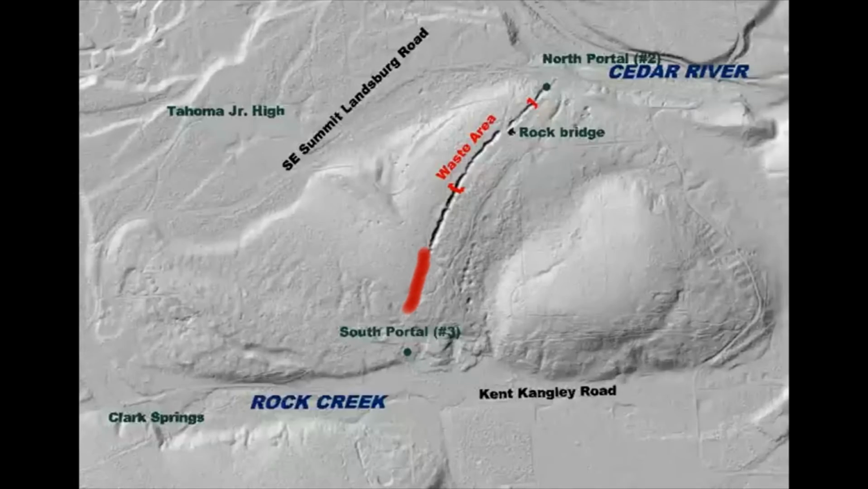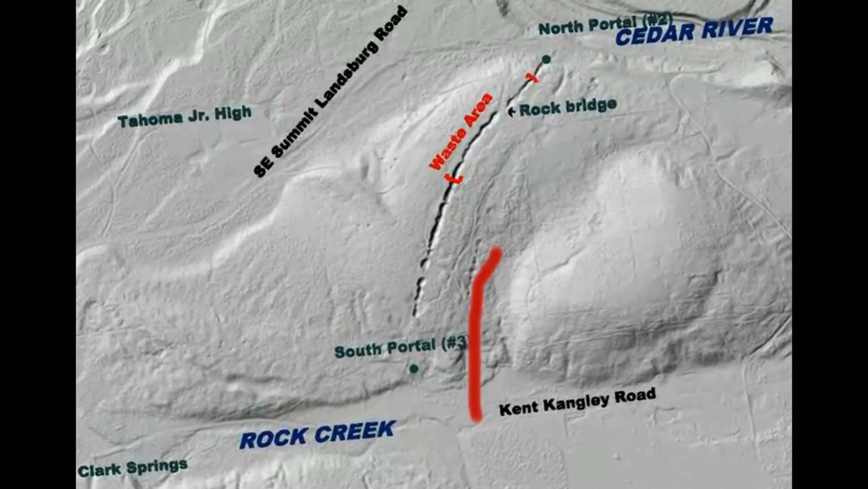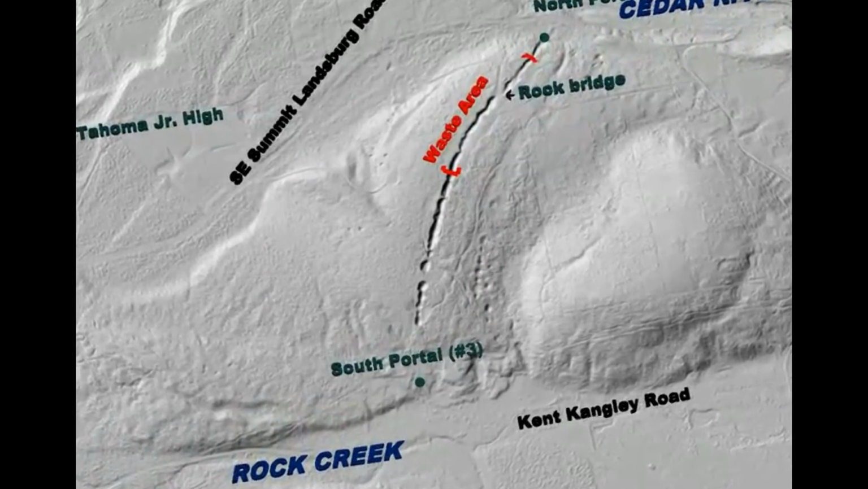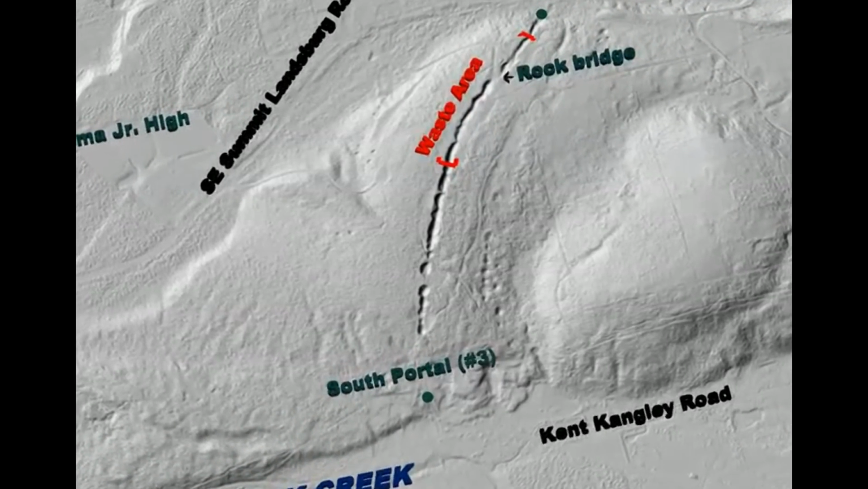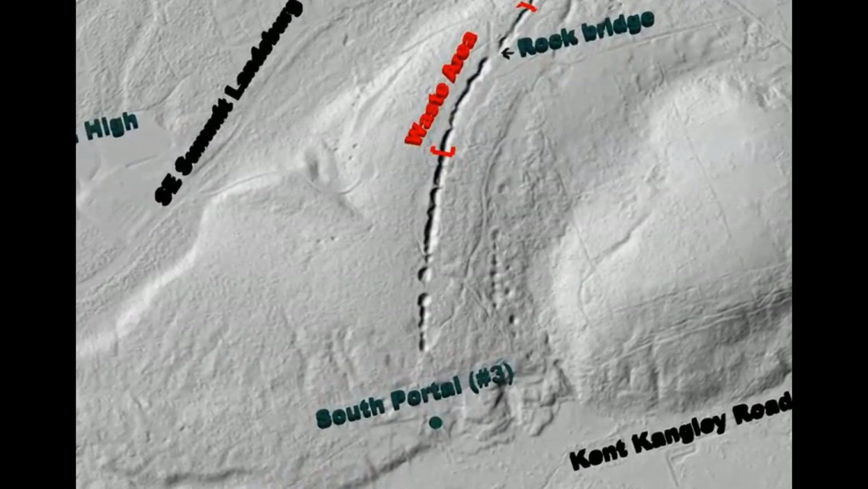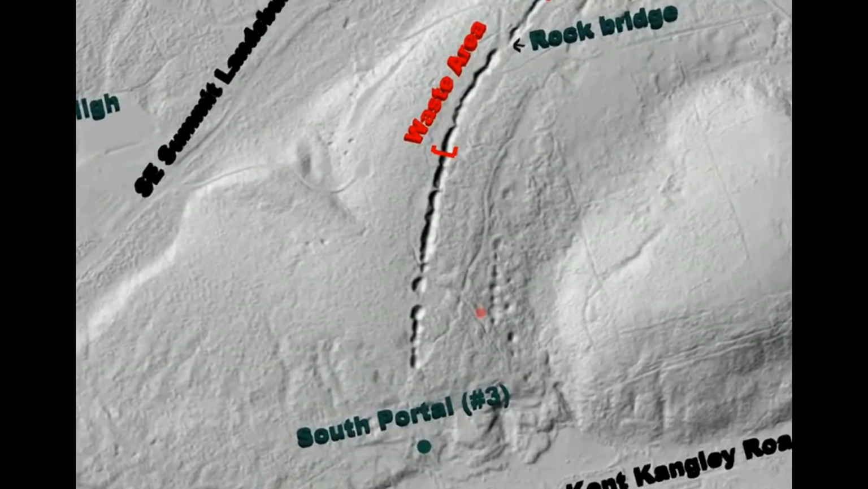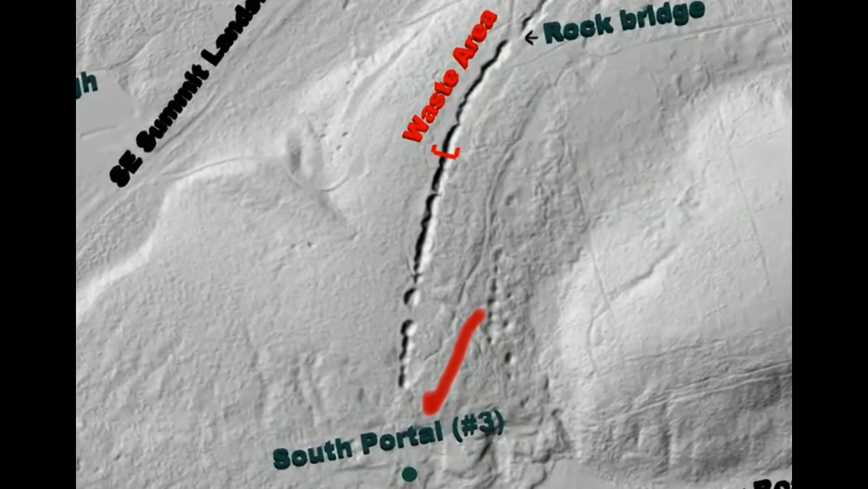We will focus on part of the mine called the Rogers Seam, one of three similar parallel parts of the overall mining operation. With LiDAR, we can simulate a flight over the area, and we'll swoop in for a closer look at the trench that now marks the Rogers Seam. We start at the south part of the site, in the Rock Creek watershed. This is the south portal, called Rogers No.